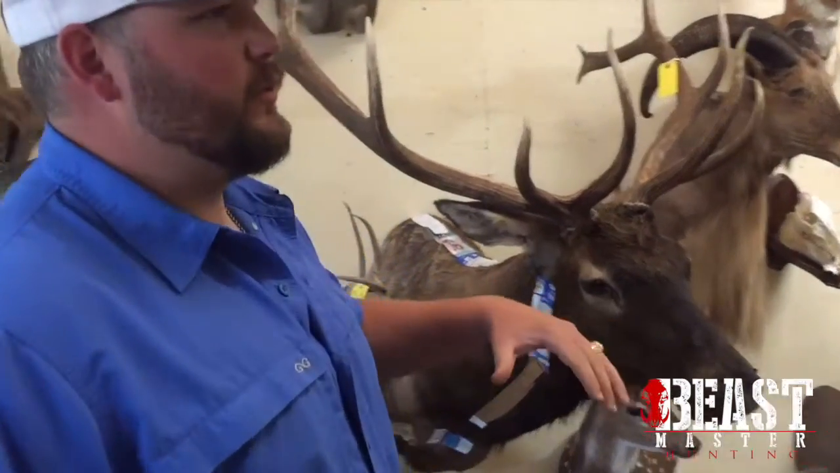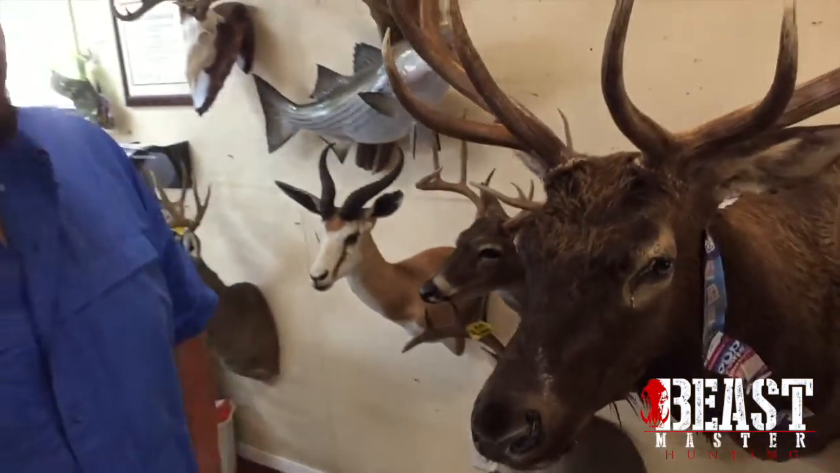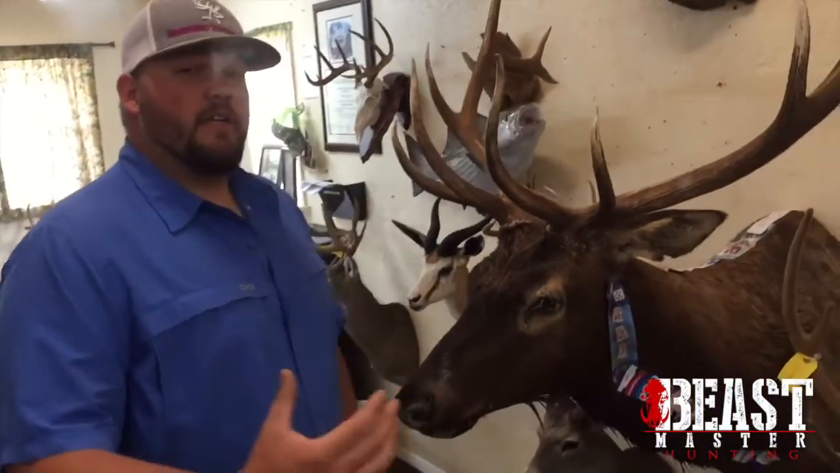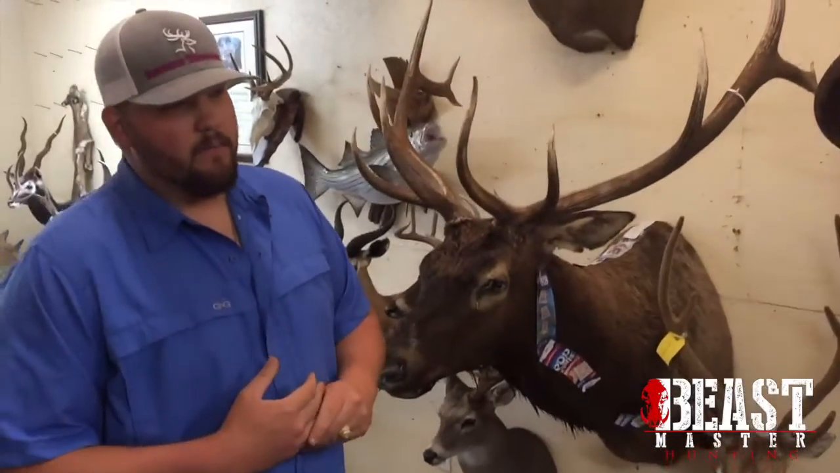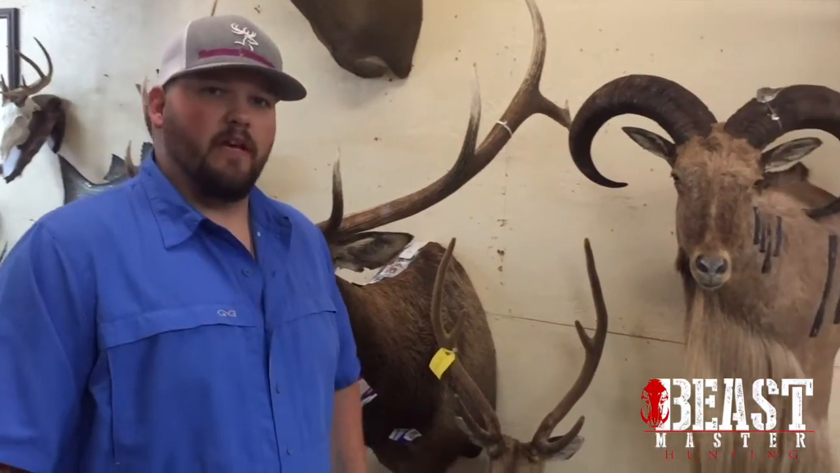Some of these animals you're looking at are going to be in drying stages, as you can see, with pins and carding and things like that. Others in here will be completely finished, and we'll be waiting on customers to pick them up. They'll be notified and ready to go. So we like to keep just a constant rotation of animals.